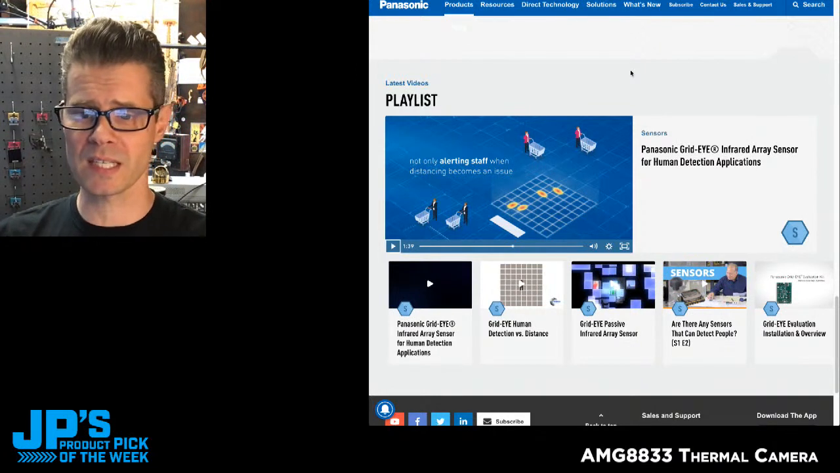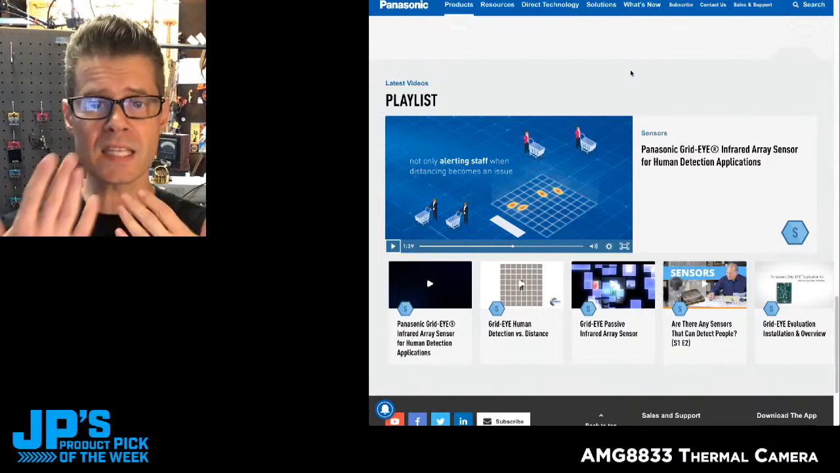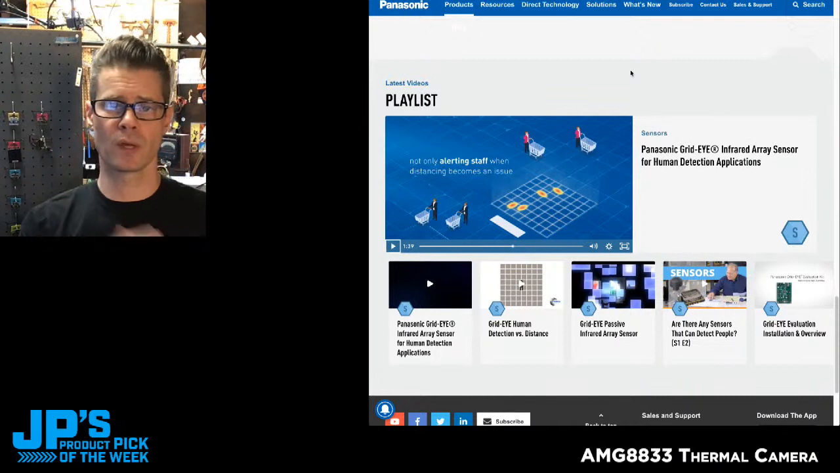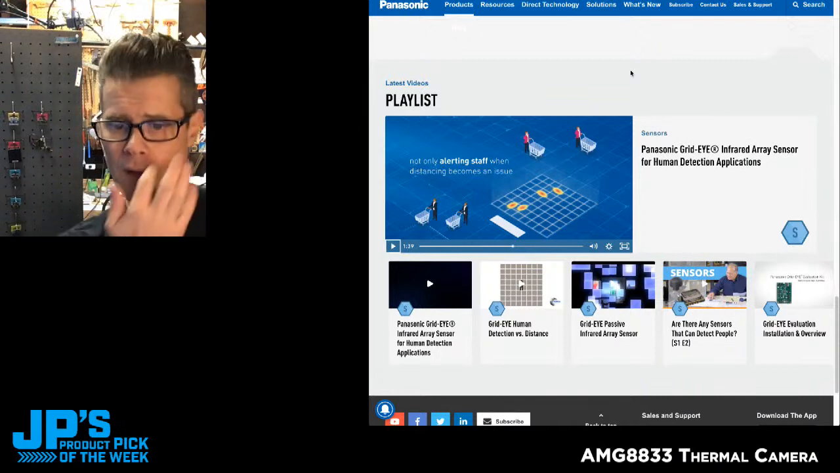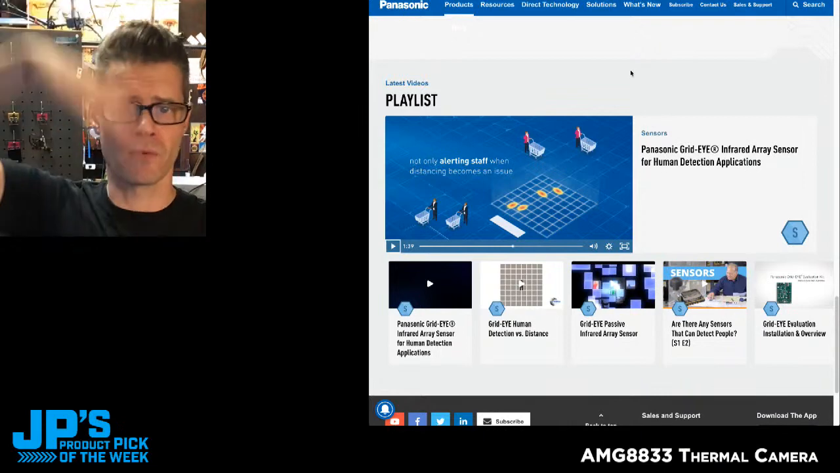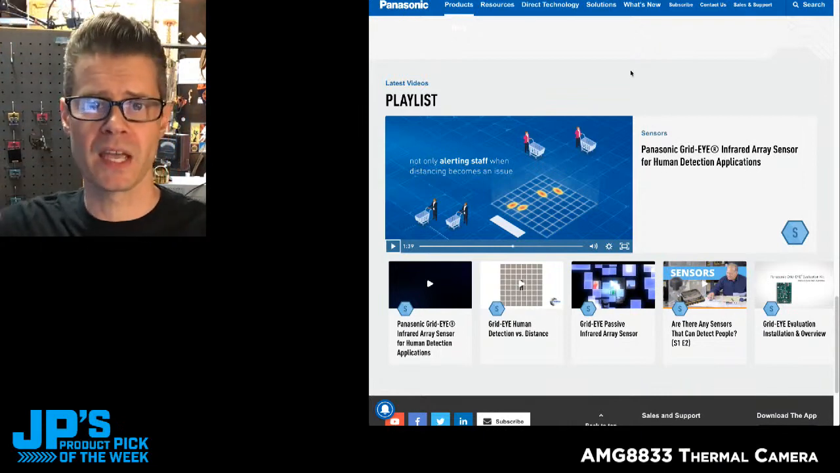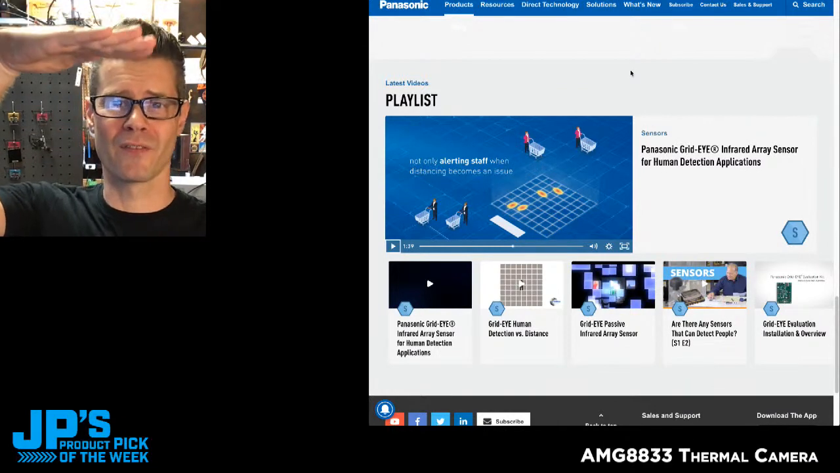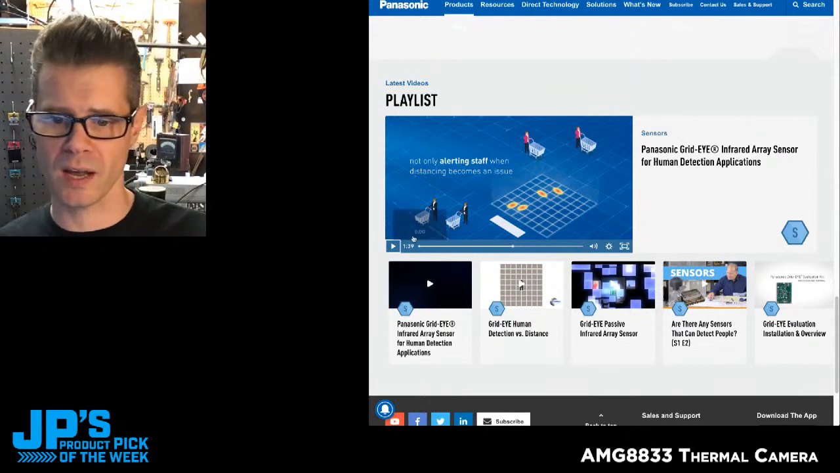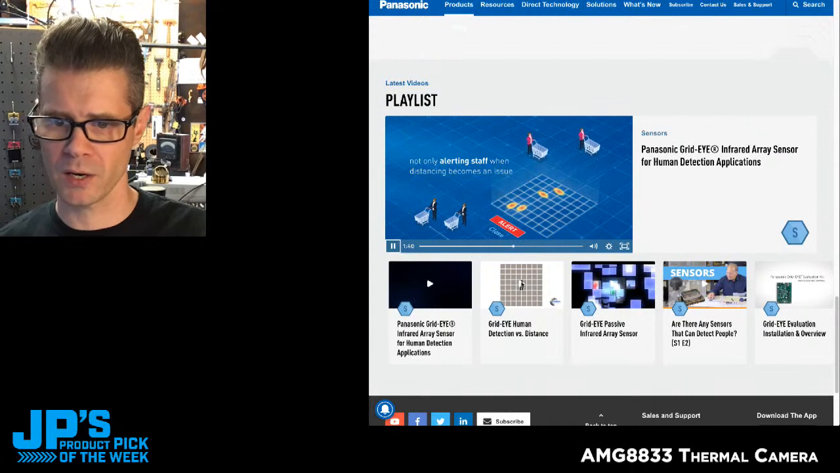So really relevant today. And while it can tell the distance of a person coming towards the sensor like I was doing in my demos, I think one of the more intended applications is this overhead view where you have a fixed distance unless people are jumping up in the air. Pretty much you know the height of people from the sensor, and then as they move around like little blobs, and what I'll do is I'll play this a little bit here.